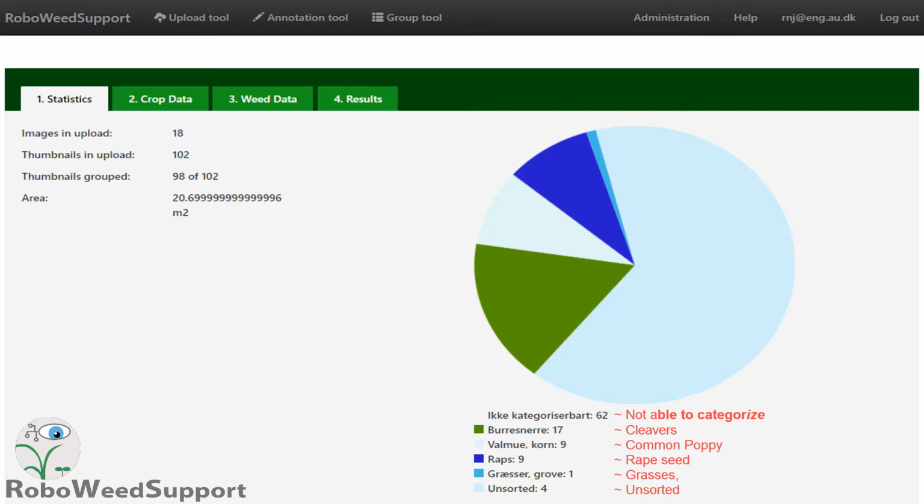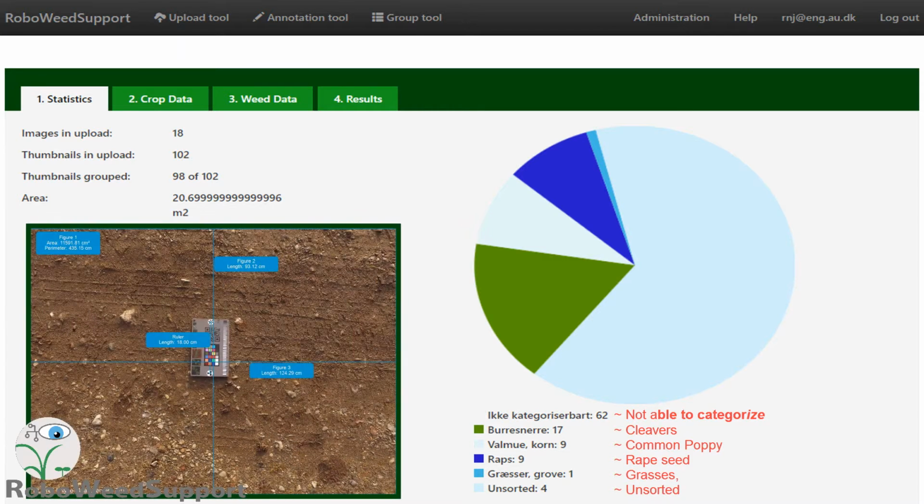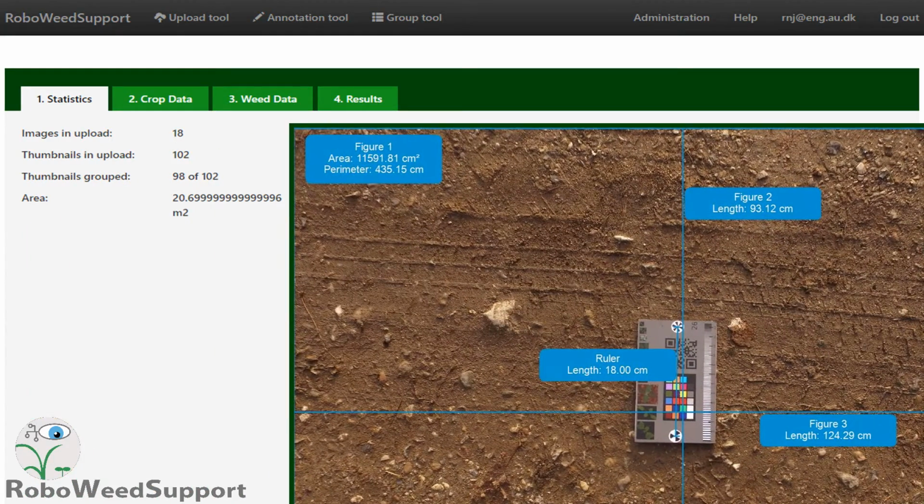How do we know that? If we look at the image here taken of a calibration plate, we know there's 18 centimeters between the two white dots you can see. And when we know that, then we can estimate the area of approximately 1.15 square meters.